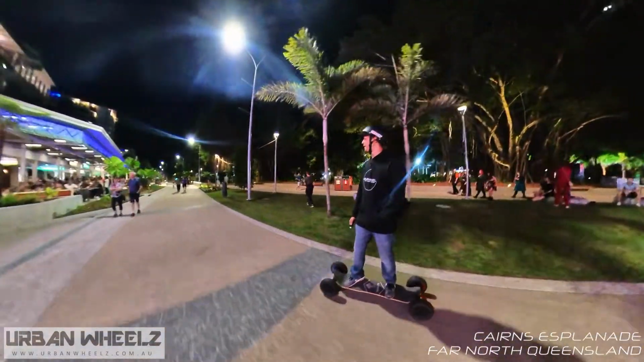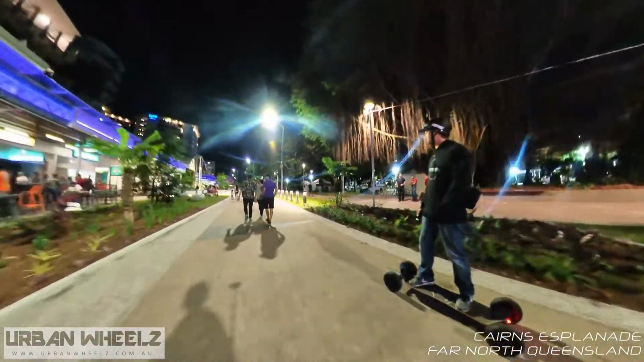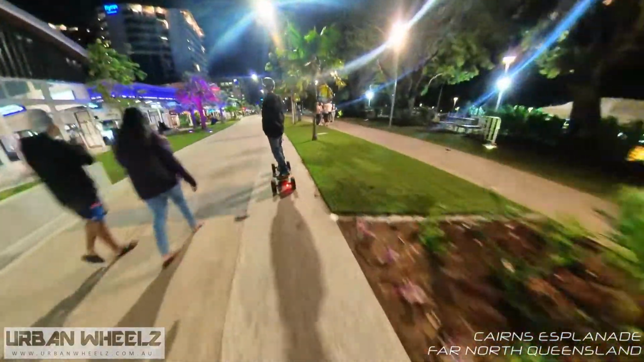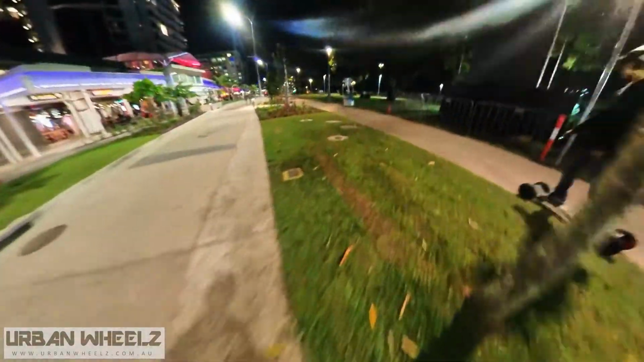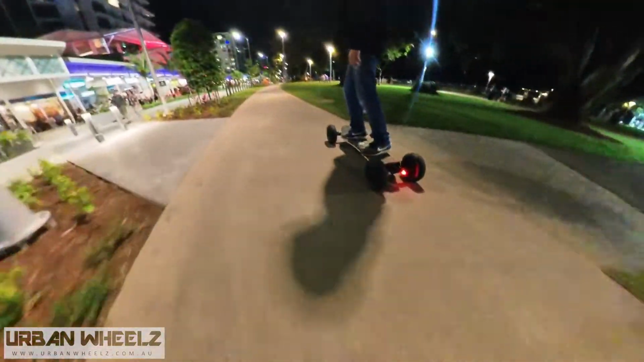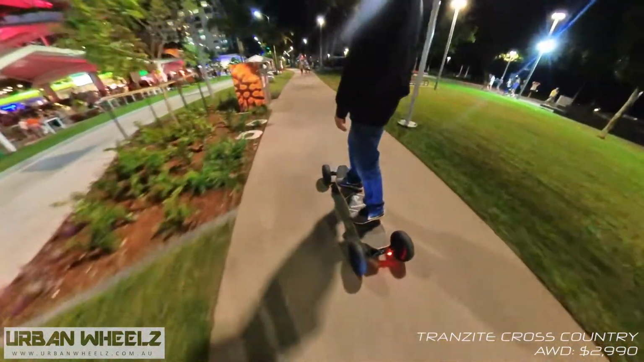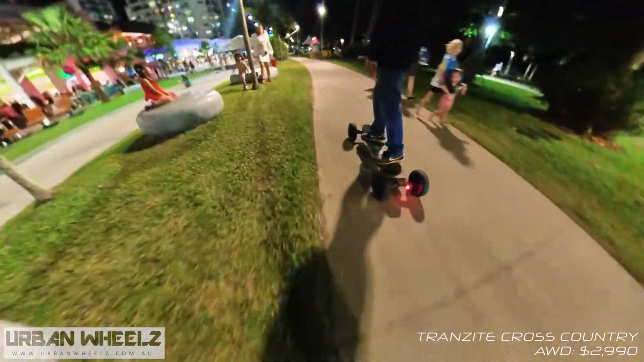So this is a pretty good pathway, man, and it's not as crowded as I thought it was going to be. So the Tranzite cross country in town, amongst people, little children. It's okay though, we go nice and slow and just make sure we don't run over anybody.